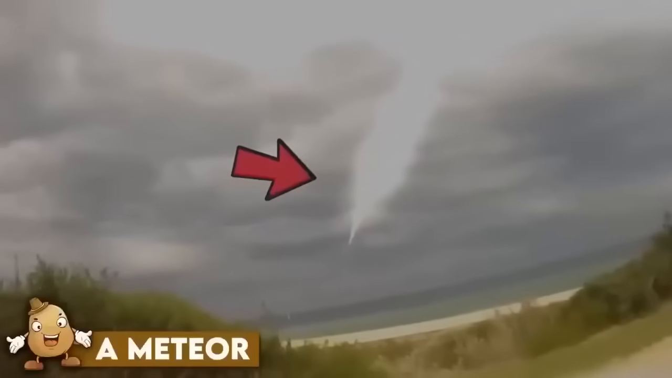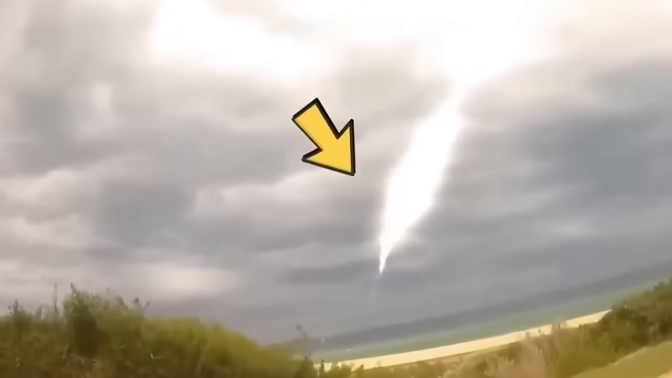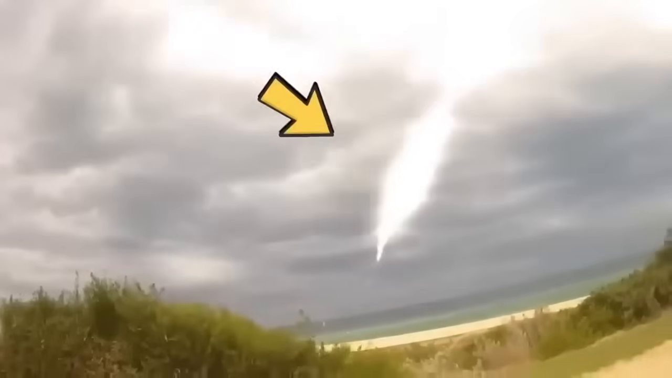A meteor. In this amazing video, a meteorite is captured as it falls from the sky towards the ground. The person filming the event was shocked by the loud sound of the meteorite, which only lasted for a few seconds.